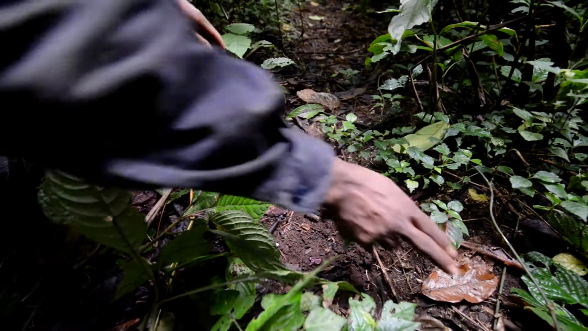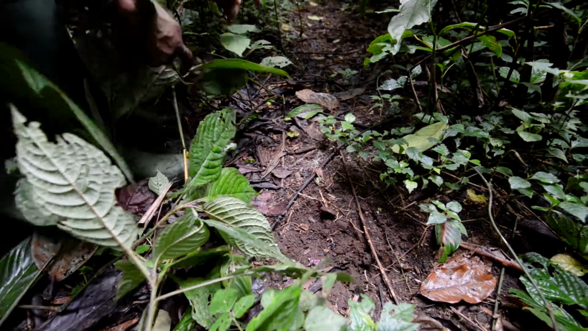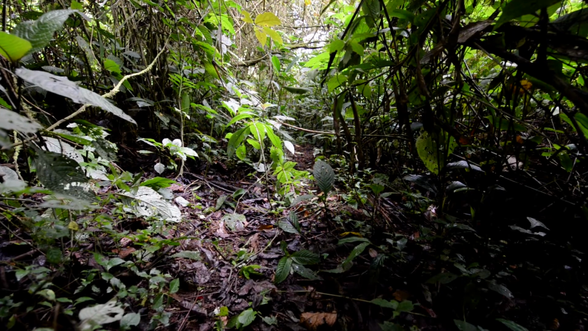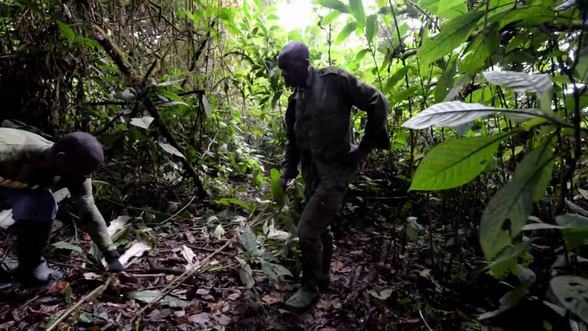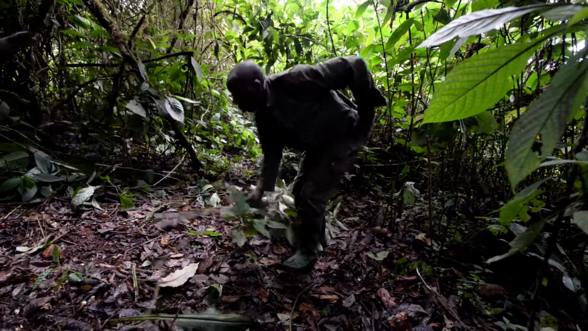Our guides have checked the trails and they found some animal prints of duikers. It's quite a clear trail, so very active. Since the area is a bit tight, they do need to do some clearing. Without the clearing, it will be very difficult to identify the animals.